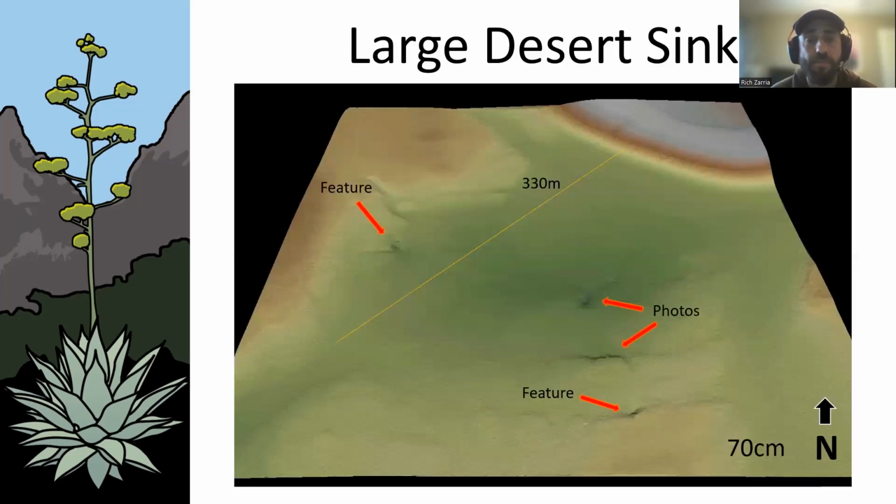So some examples. This is a large sink in the desert out in Southwest Texas. This is a big subsidence, a karstic subsidence that's about 330 meters. It's a really big hole. One of my colleagues first wanted to go look here because he found something on the satellite that looked like a bit of a cliff face.